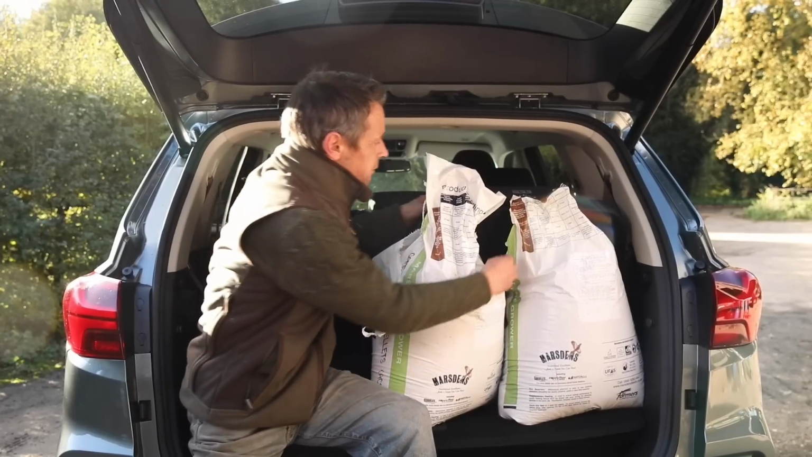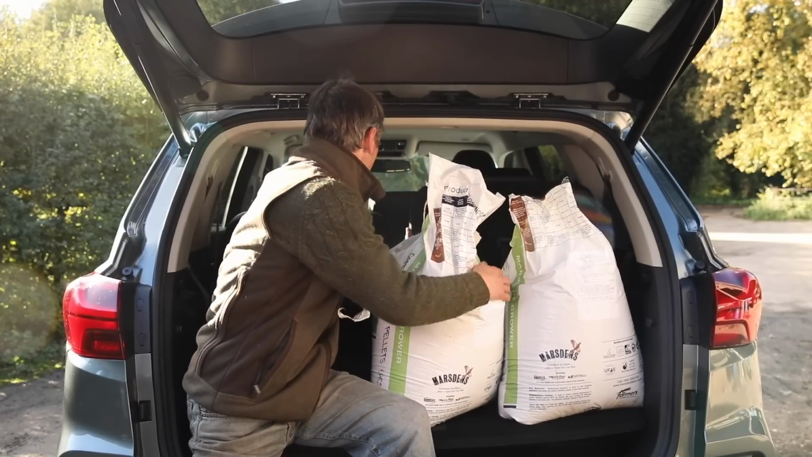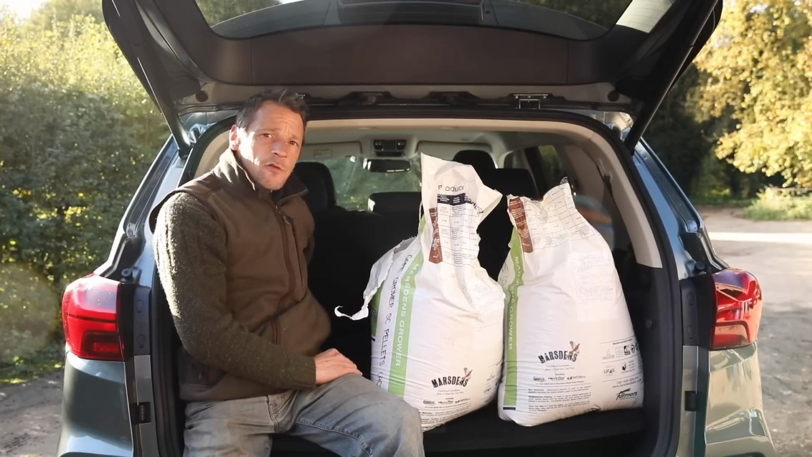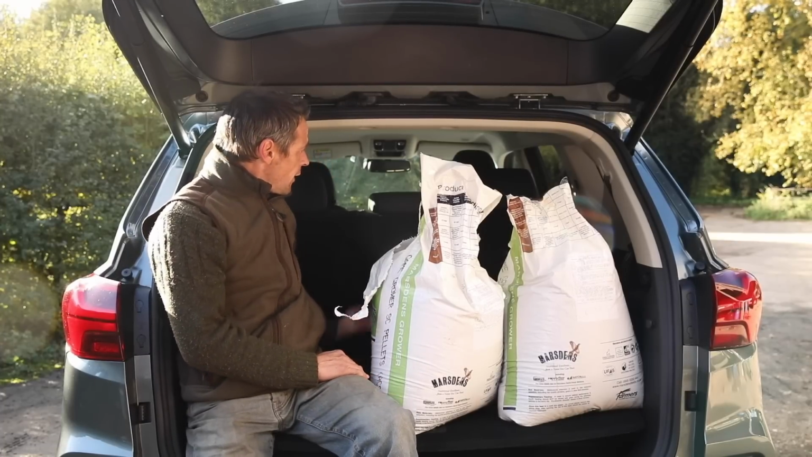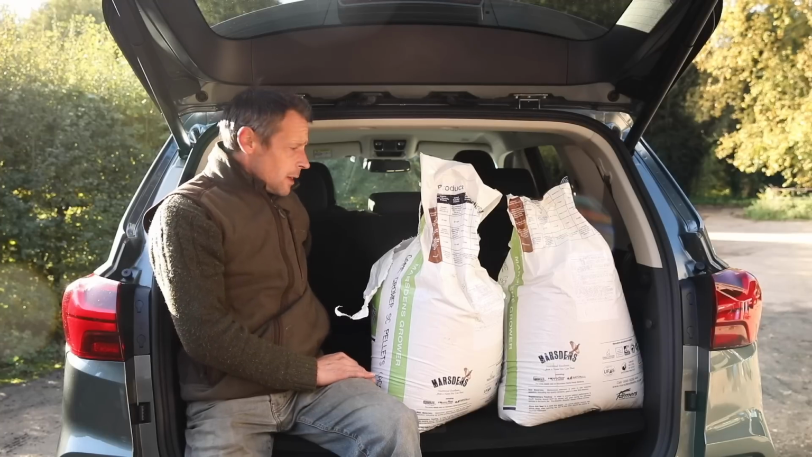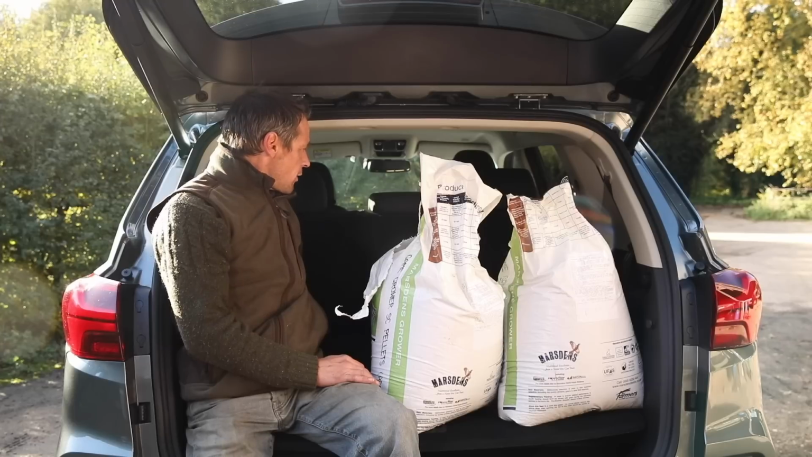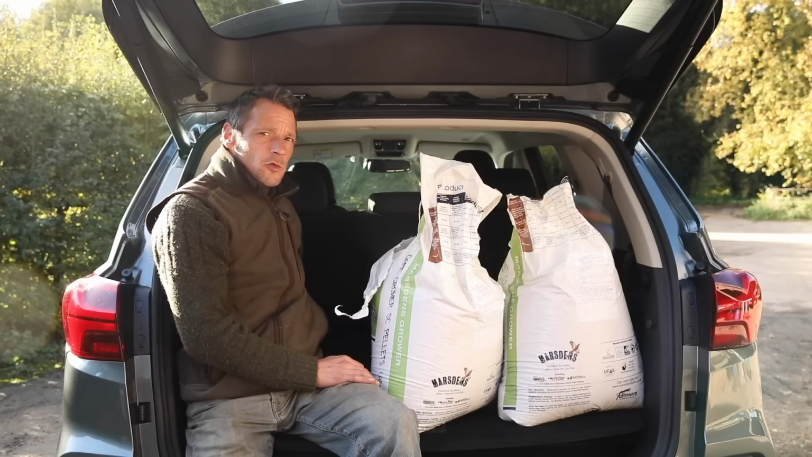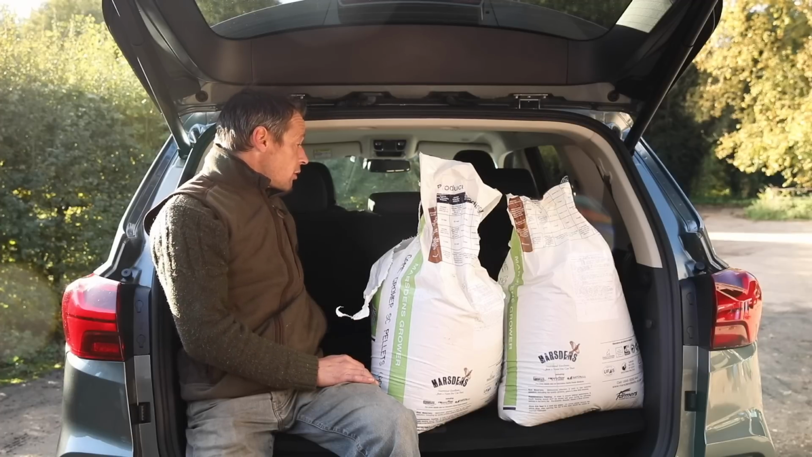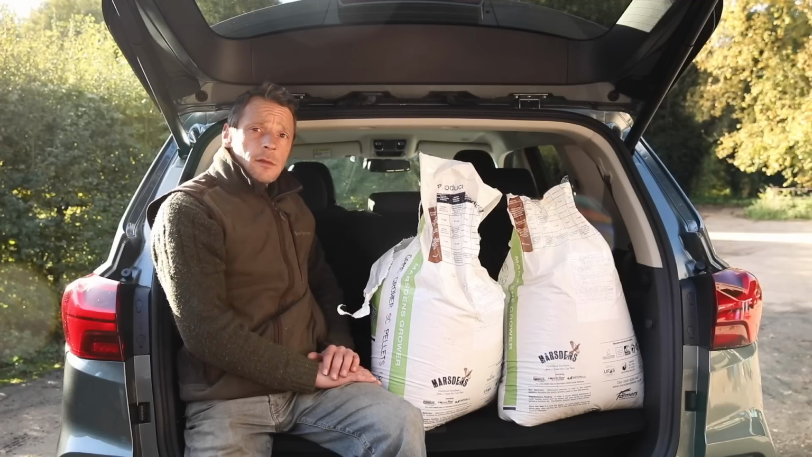We pop the seats down, we go from 3 bags into possibly 10 to 12 bags. And then if we pop the next row of seats down, we can easily double that. In 5-seater mode though, more than enough room for all the kit and luggage we could want. Definitely enough room for a couple of dogs. Yeah, so good effort.